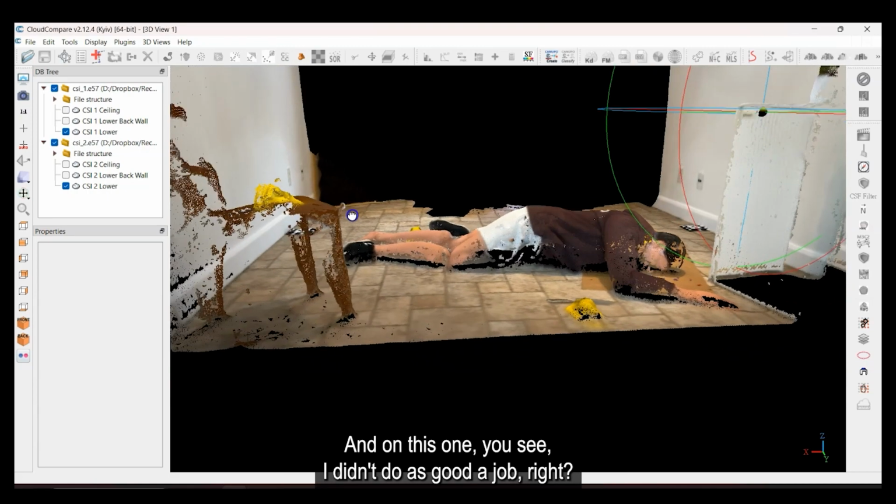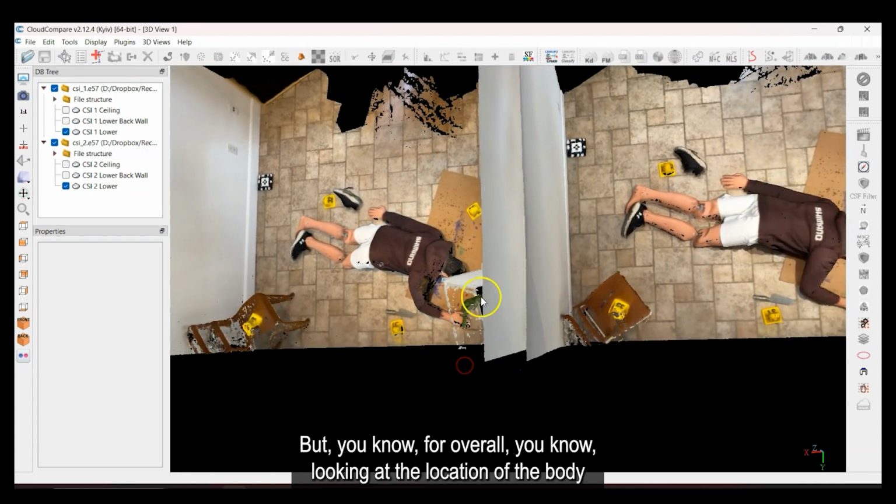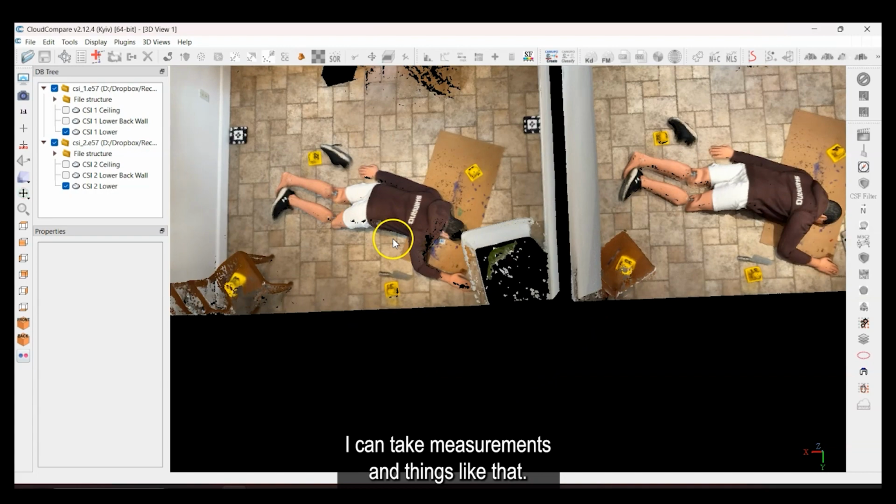And on this one, you see I didn't do as good a job, right? Yeah, I'm missing some more points. There's a little bit more of a gap over here, but overall, looking at the location of the body and that sort of thing, it's not too bad. I can definitely say I know where the body was. I can take measurements and things like that.